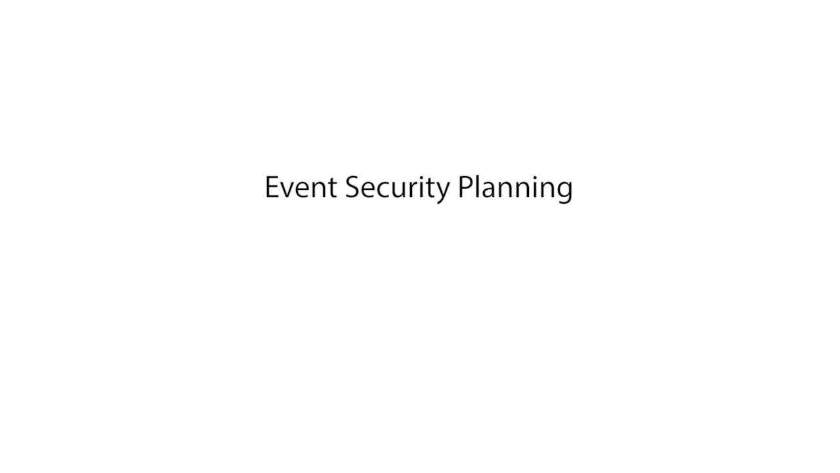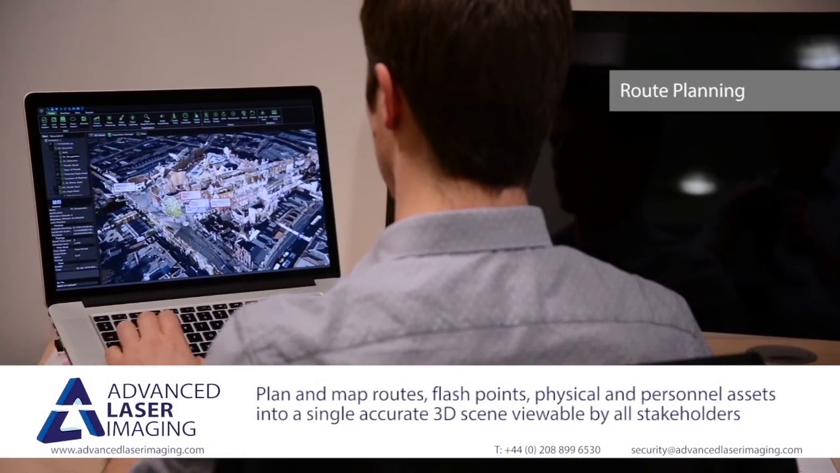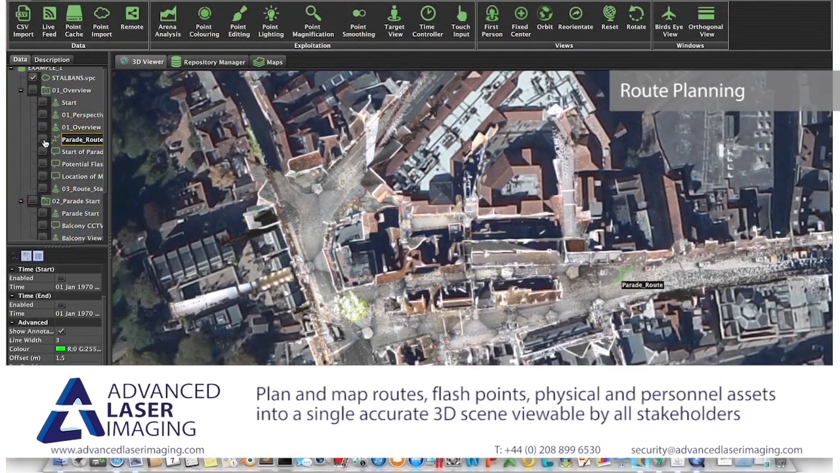Now let's look at event security planning. Security at events can be a complex challenge. Identifying areas of risk and how to mitigate threats requires collaboration between multiple teams. Our accurate 3D environments can be combined with mapping and other information to provide an extremely powerful planning tool.